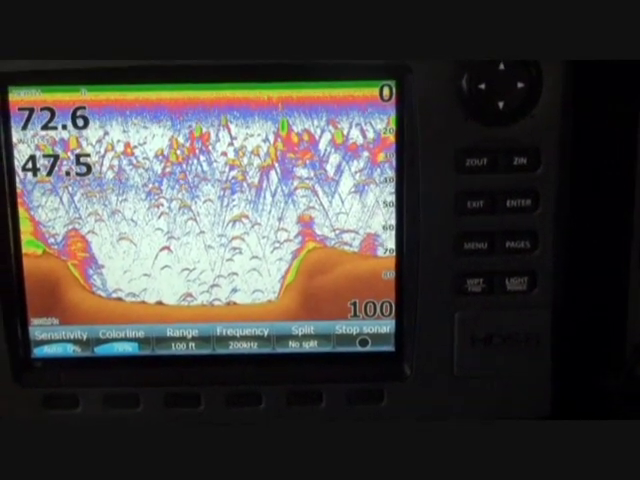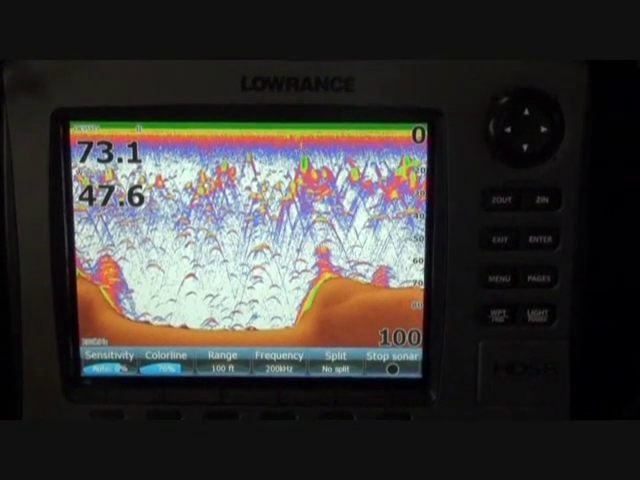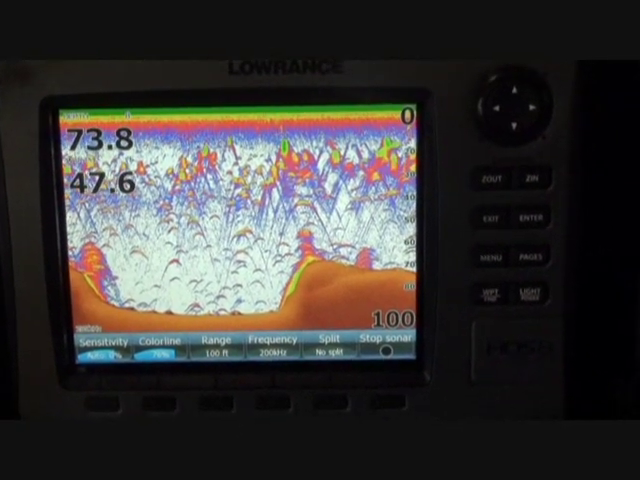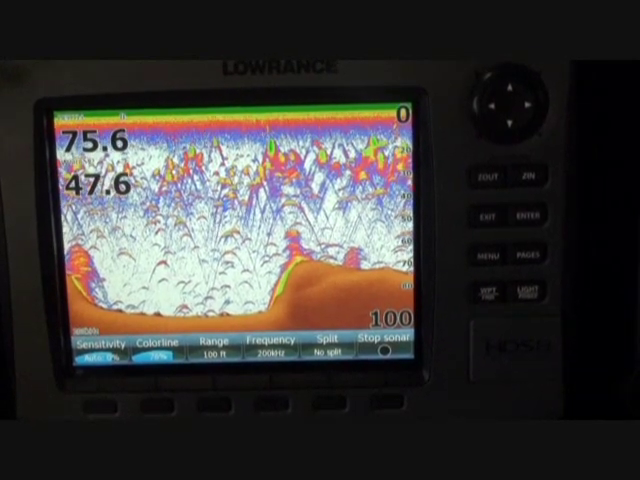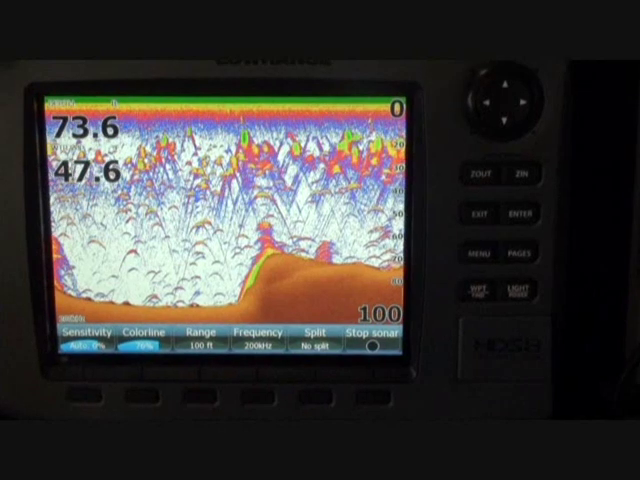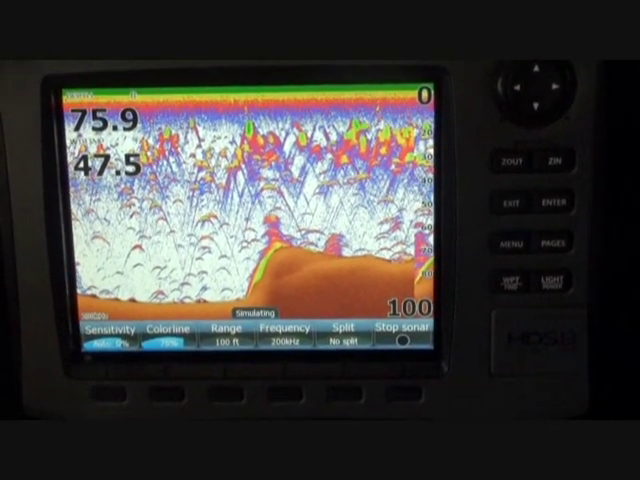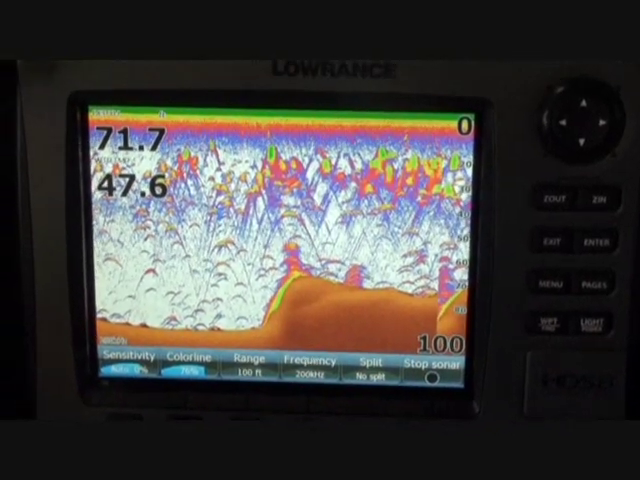Alright, well, we know you guys just bought an HDS. Now, there are some things that you can do to your locator to actually make it run at its optimal performance depending on what kind of area you're fishing. The first thing you should do when you get your locator is install the transducer. And it's a simple process.